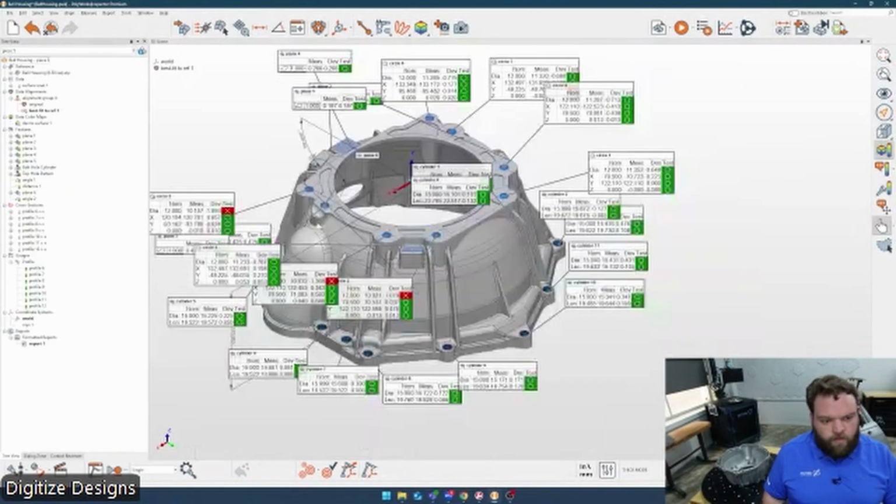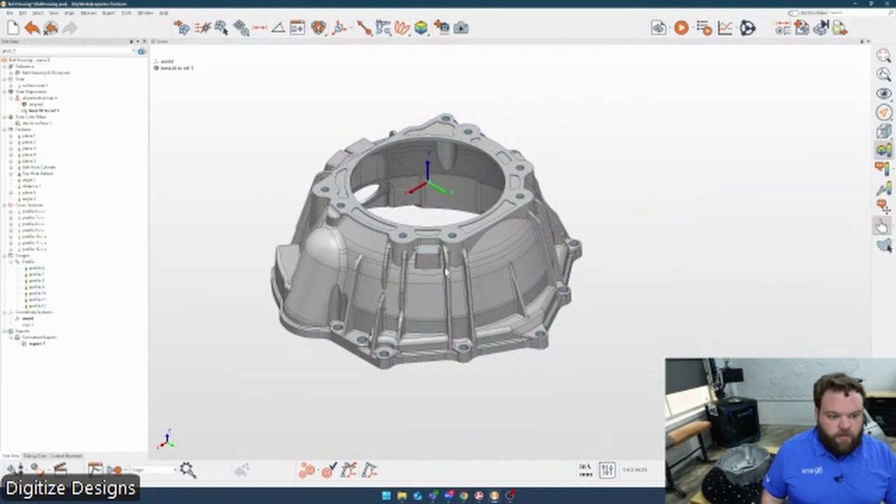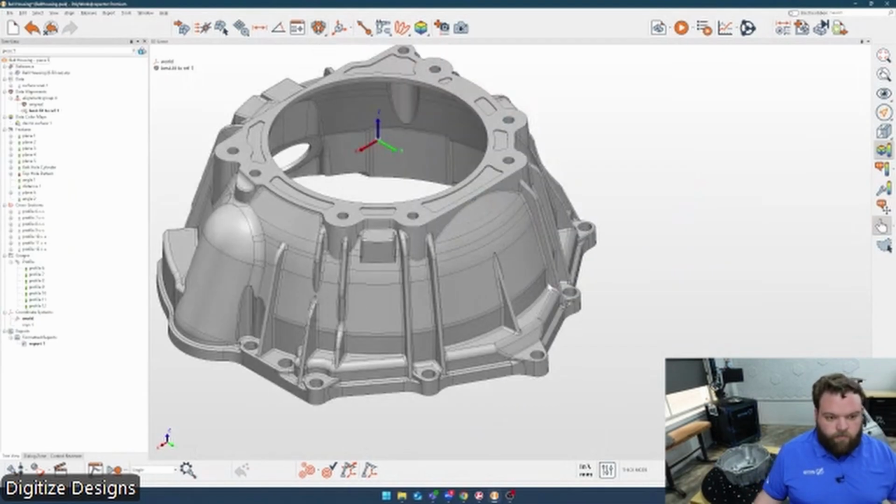Here's all the measurements I have defined. It looks like a whole lot, but it's mostly all these hole positions, a few different planes to get some GD&T, some flatness on some planes and such. But setting up features is really easy. If you've got anything you want to measure, you basically just point Polyworks to what you want to measure.